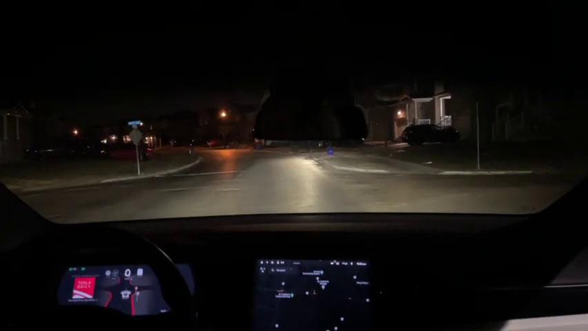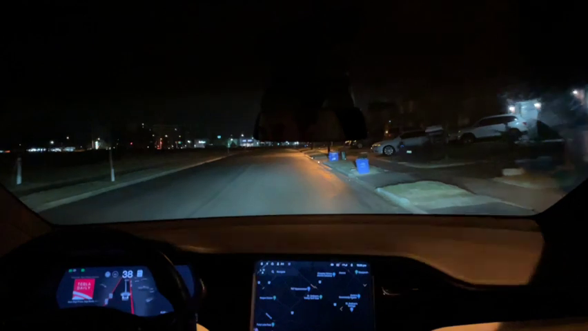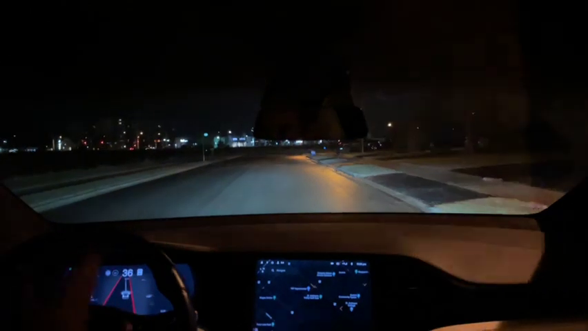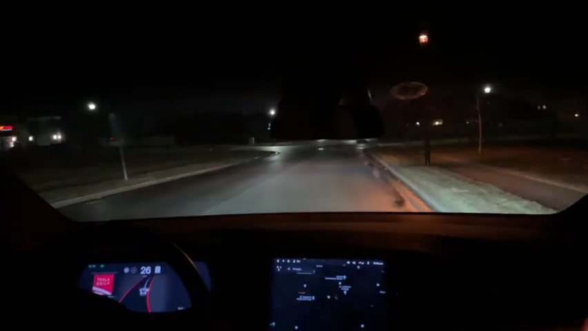I think the full self-driving beta is amazing, but it is a beta, and this beta testing is very necessary, and absolutely a person can never take anything for granted, as you've seen just in this drive. Even in the simplest situations, like we're just driving straight down a road, it can get confused. I'm not sure what it's getting confused about, but the strangest things can happen at the darndest times.